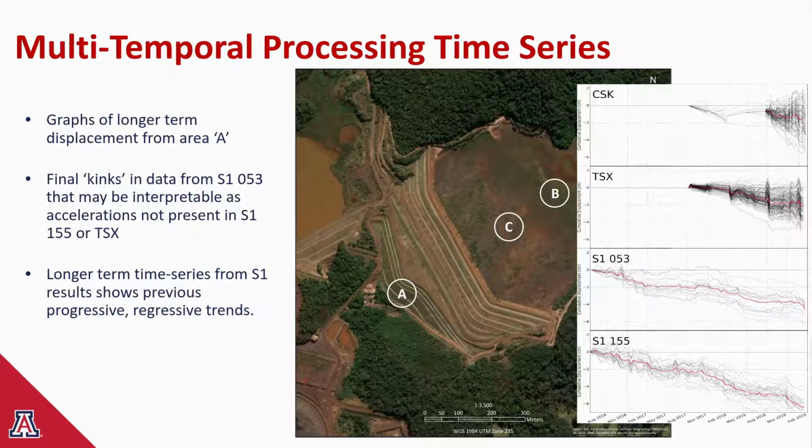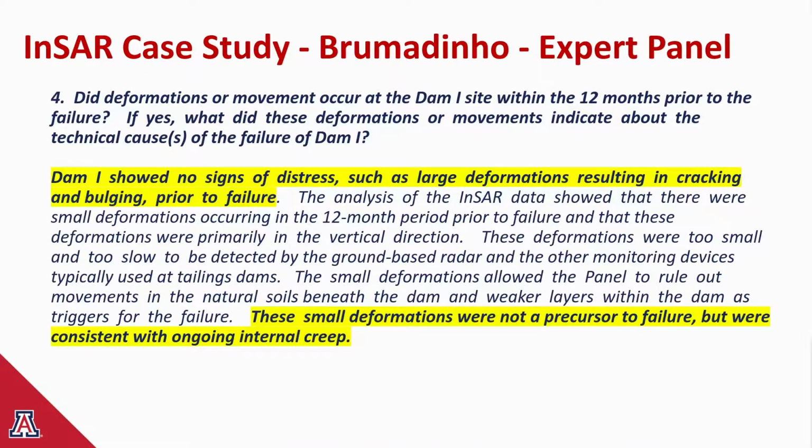This conclusion admittedly went against the grain somewhat, with other papers declaring that they could detect displacement at the failure site. But as I say, they were mostly asking a different question to us. Our question related to what would have been reported as part of a monitoring campaign. When the expert panel released its findings, though, we felt somewhat vindicated, and this was one of their conclusions. They found no signs of distress or large deformations in the data, and also the smaller deformations were not considered a precursor to failure, but consistent with ongoing creep.